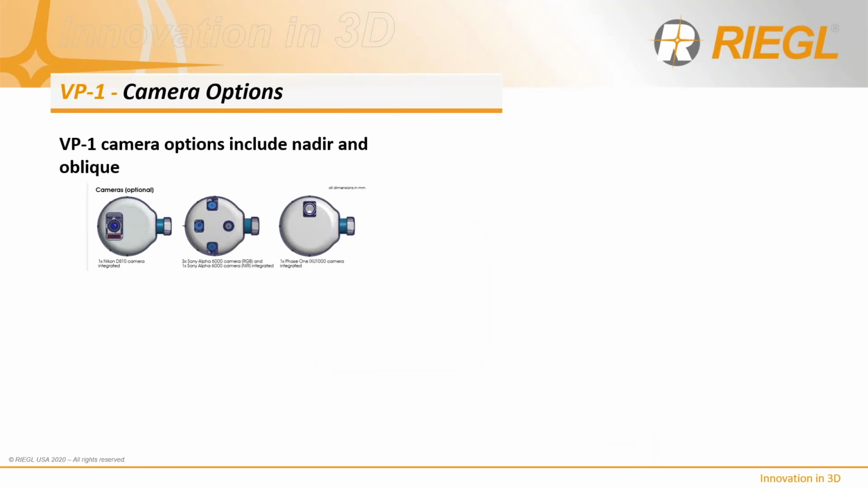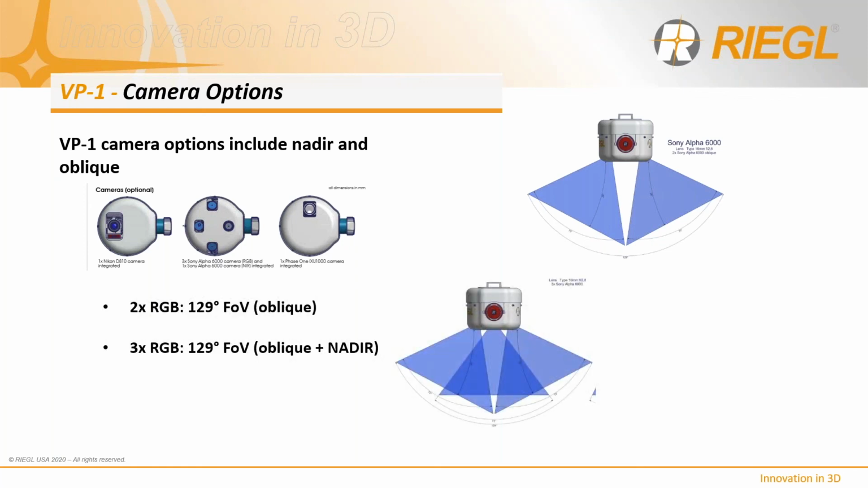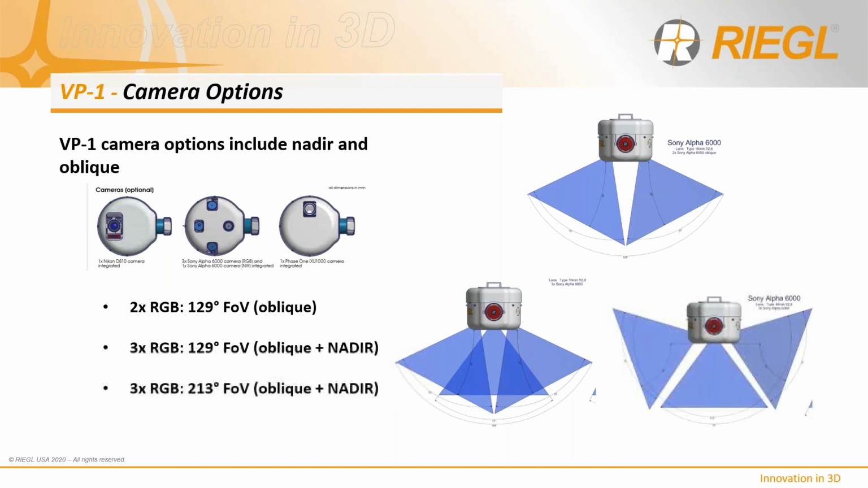Optionally available with the VP1 are various camera configurations depending on application requirements. For download look collections centered over the right-of-way, nadir and oblique camera configurations are available using various third-party vendors, including the Phase 1 IXM, FLIR's Tau 2 thermal, and Sony's A7R3 and A6000. For proximity flying adjacent to the right-of-way, larger oblique FOV options ranging from 129 degrees and even up to 213 degrees are available as well.